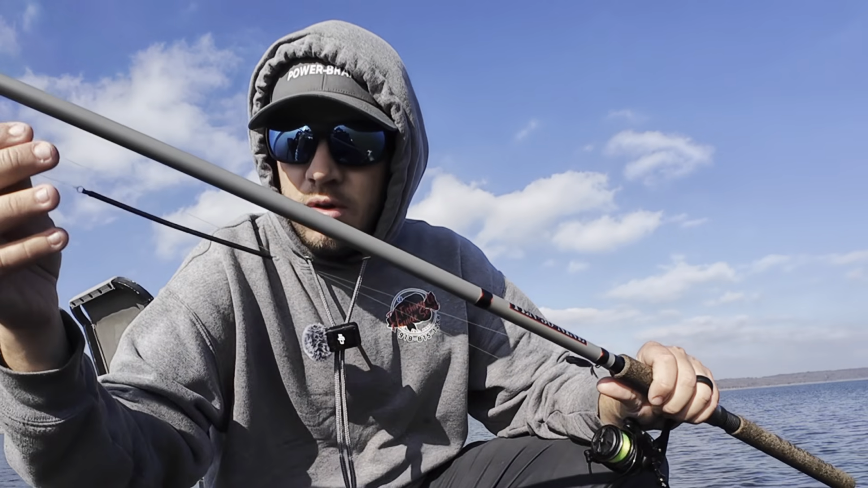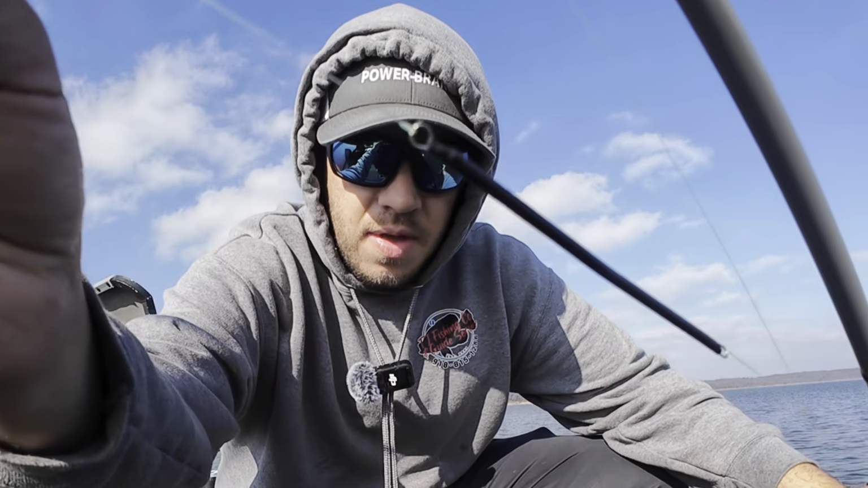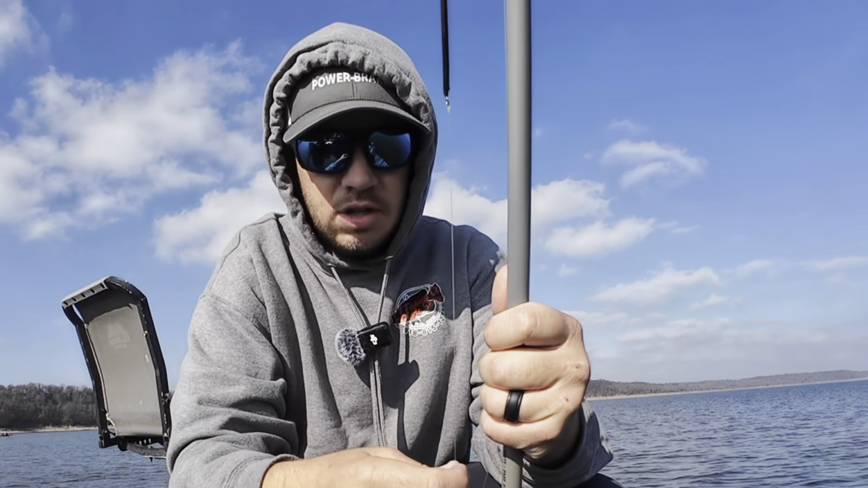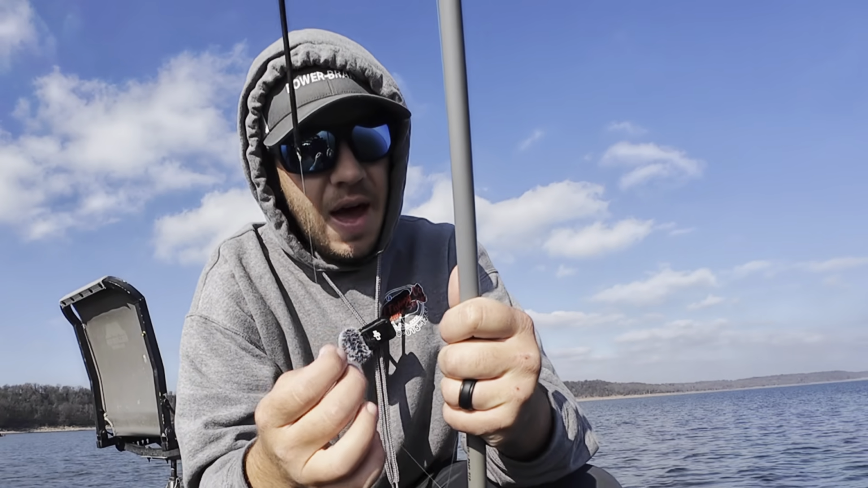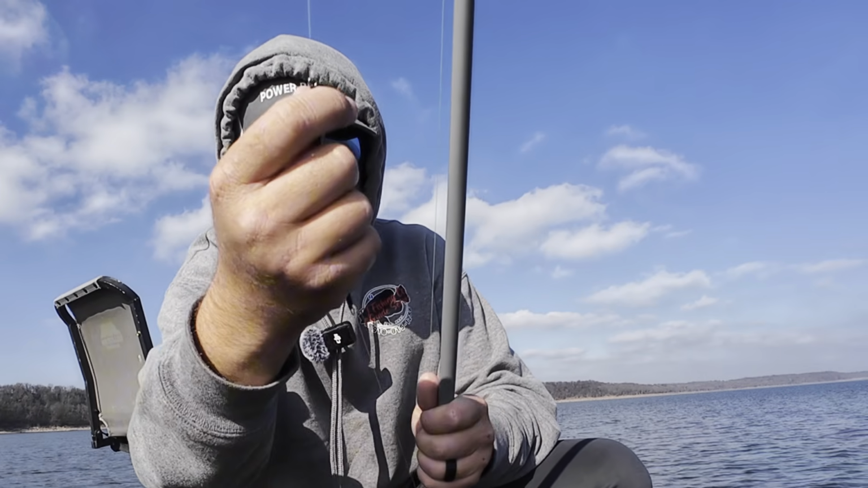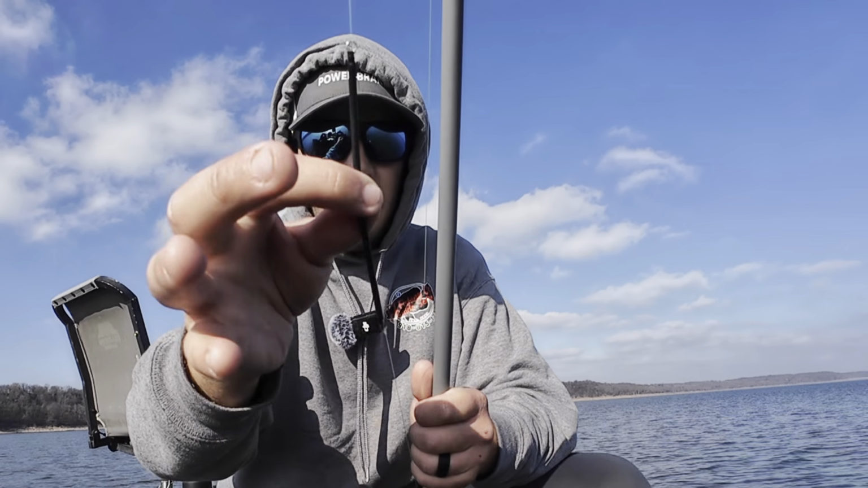And then I'm running a 1/4 ounce Dragon Master weight. That's for forward-facing sonar. It's supposed to eliminate tangles between your weight and your jig. It does happen at times, but not as bad as it would with the egg sinker. No rubber bobber stops to worry about. So this is an awesome weight system.